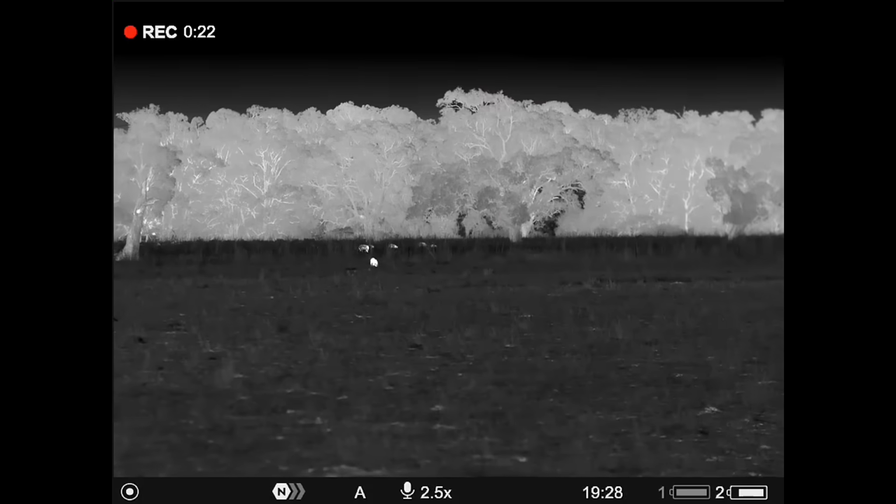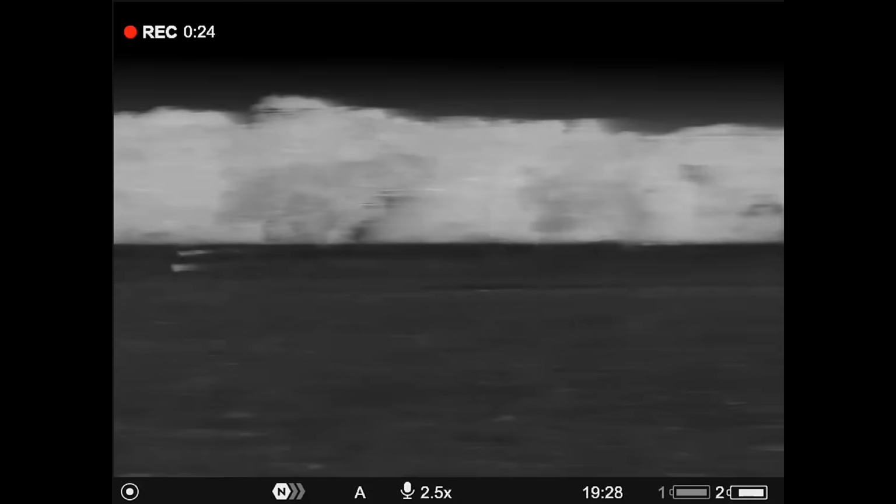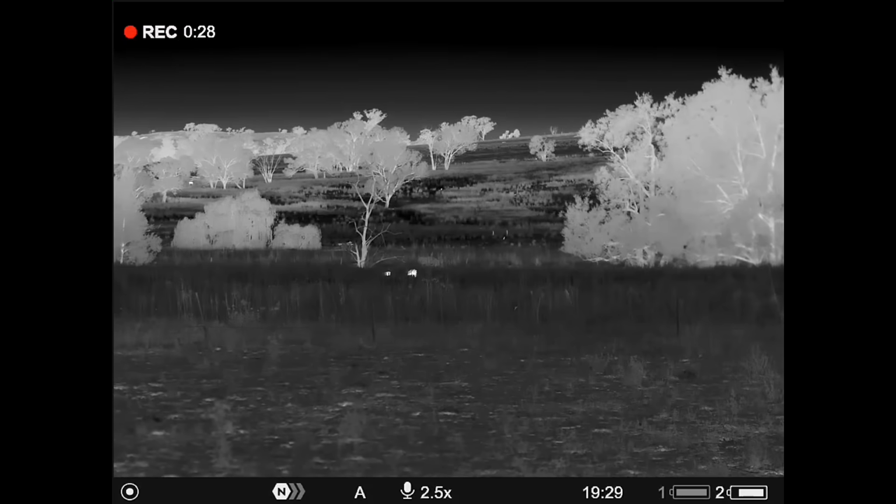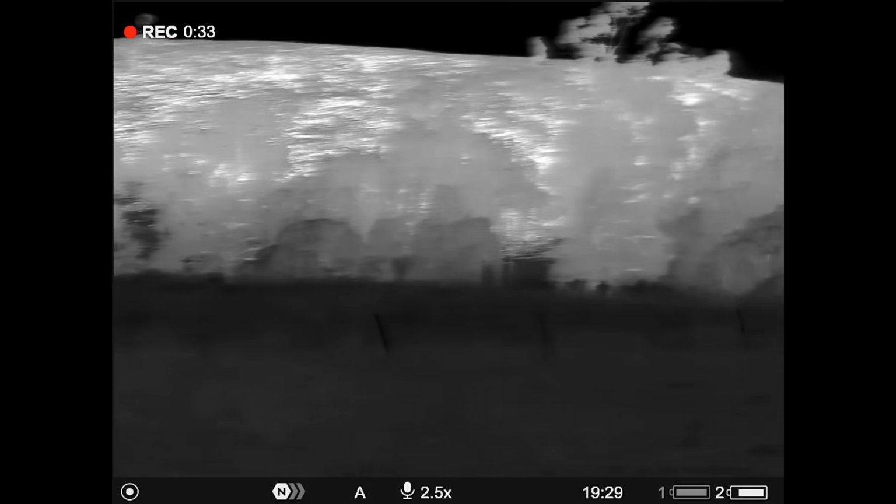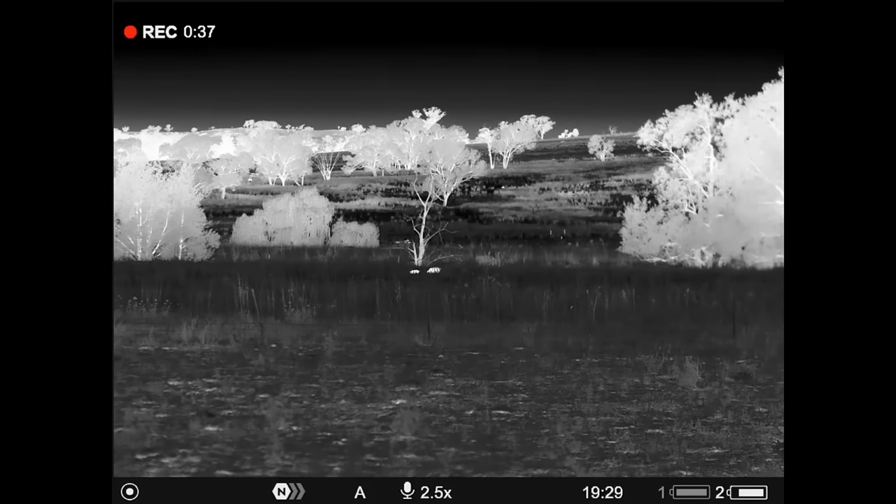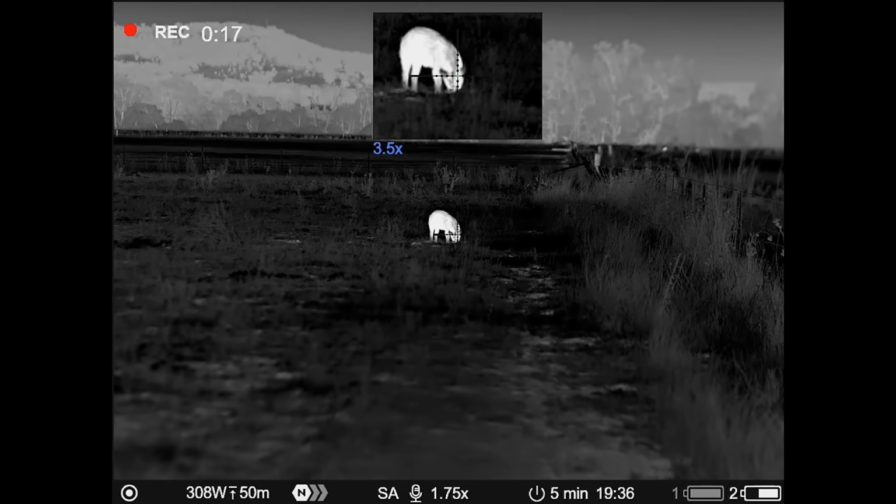I've still got this bigger group of pigs up here, about 180 metres away, after I've clocked that guy with the subsonic, but unfortunately these ones have either smelt me or they didn't like the noise and they've all pissed off, so it could have worked a little bit better, but we've still got pigs in the paddock and it's still early.